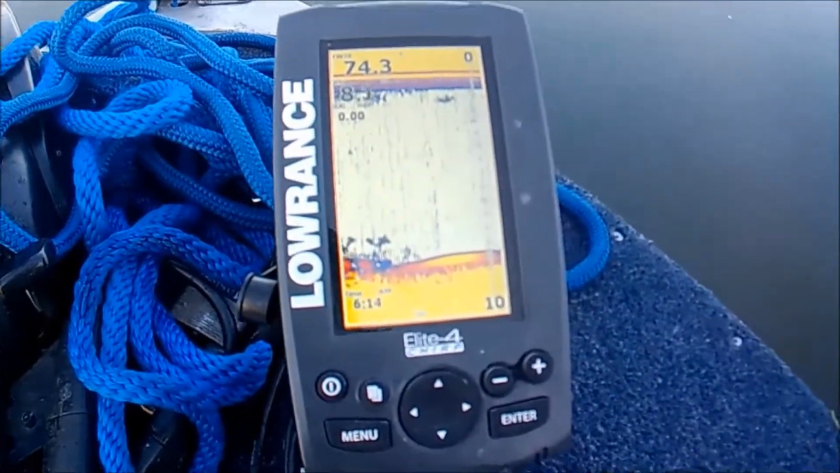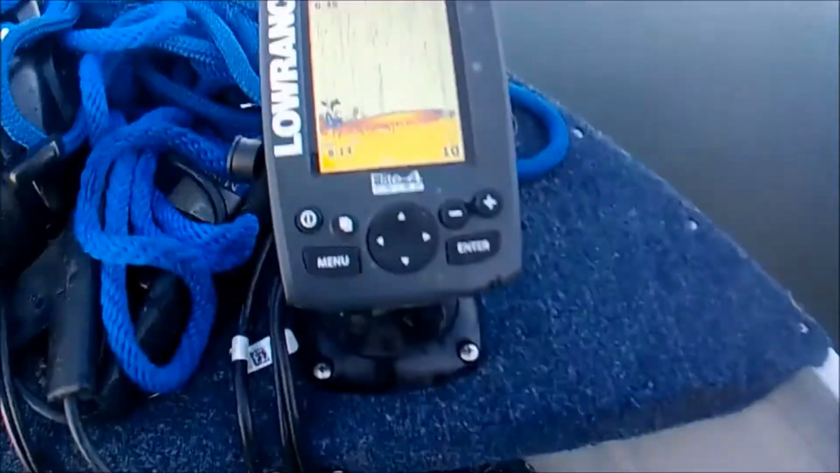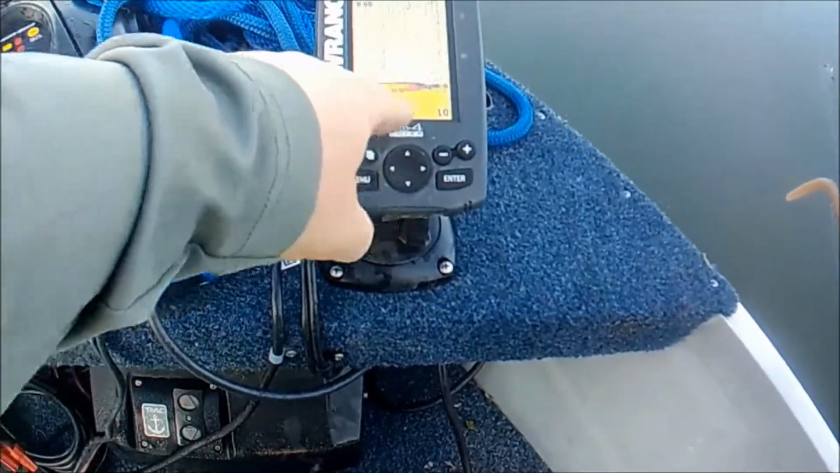You can see as soon as I drop it down, you can see that line there go down. So nothing. Pick it back up again. You see it right there. See it kind of pick up. See, I don't want to make it too strong.